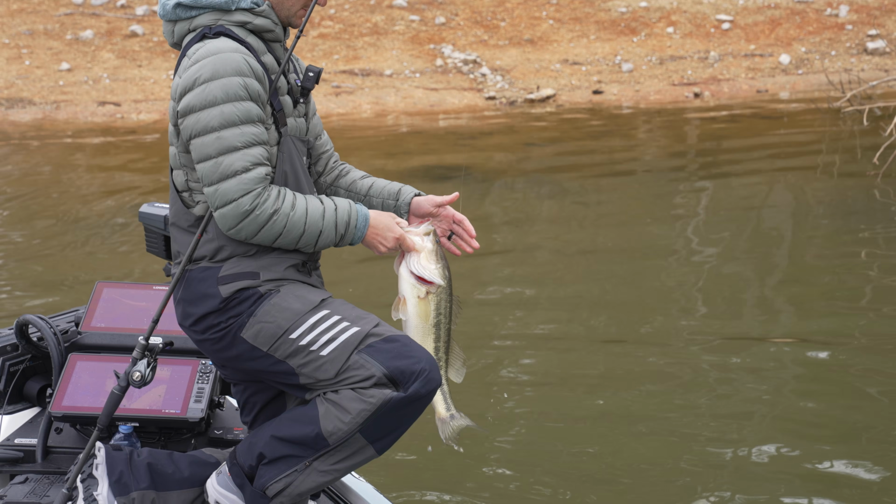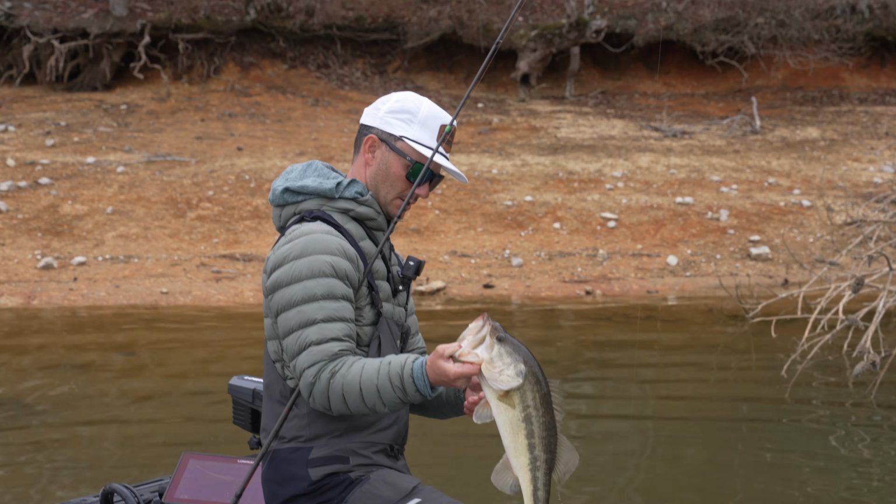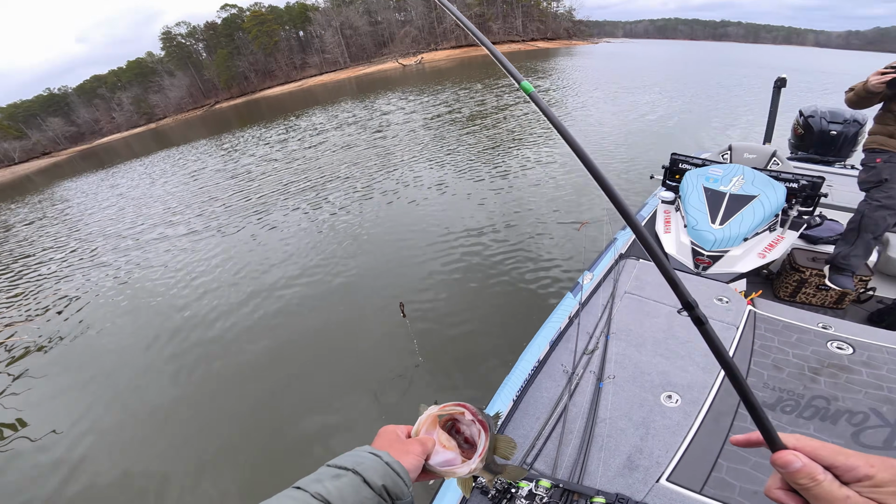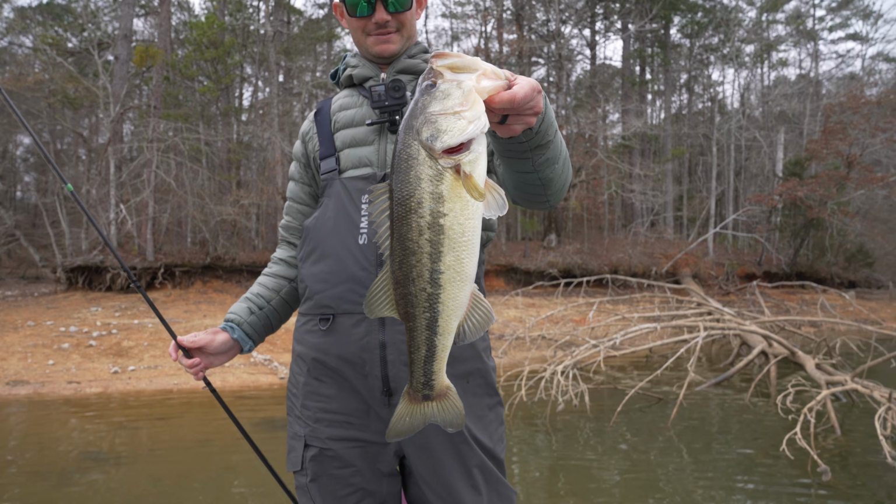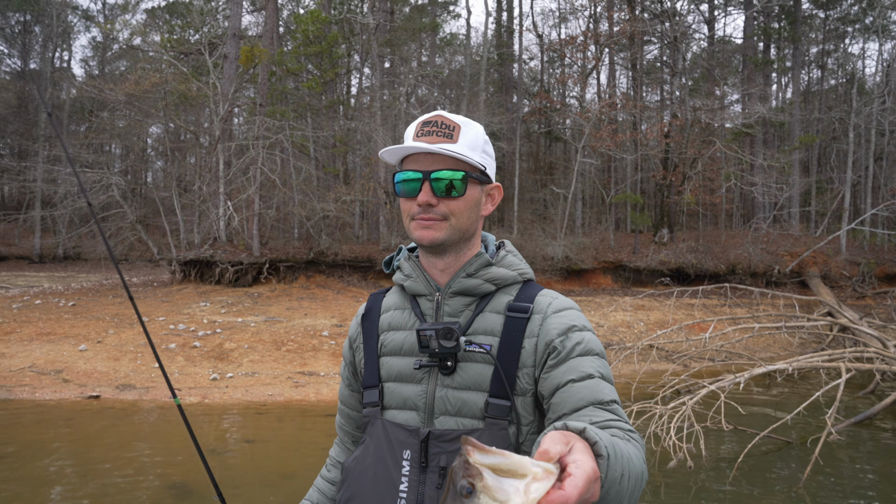That's the game changer fish right there. That can make you a huge difference in a tournament. That's probably 3.5. That's what you want right there.